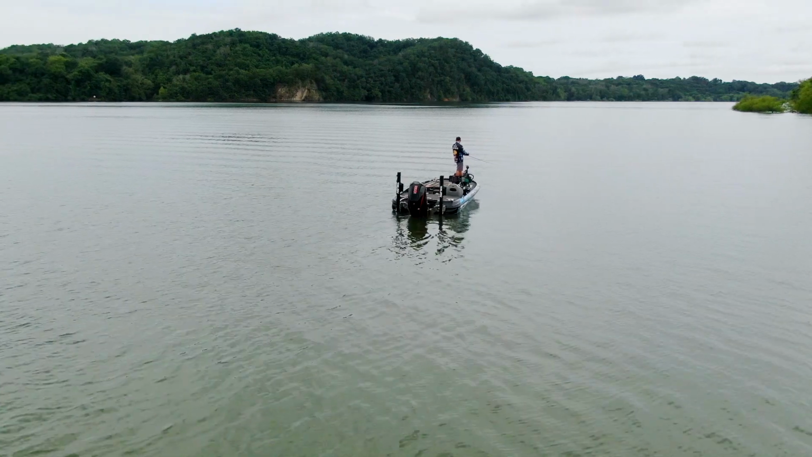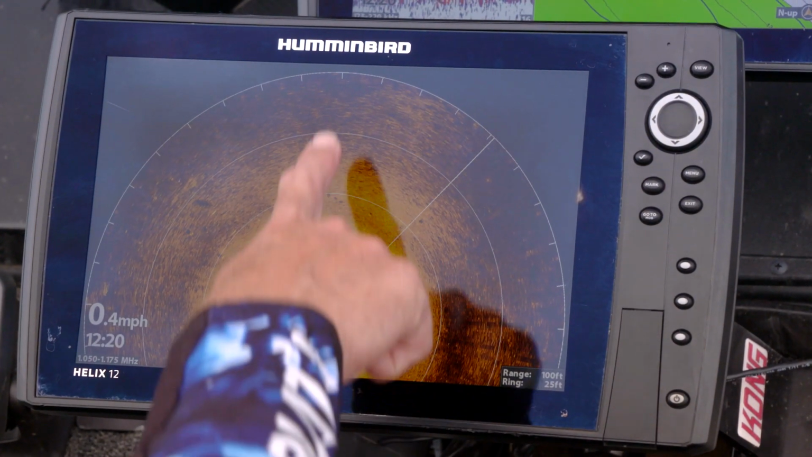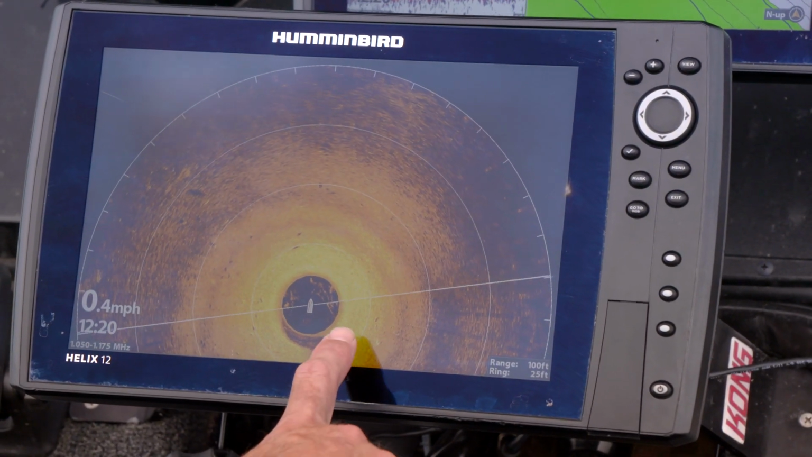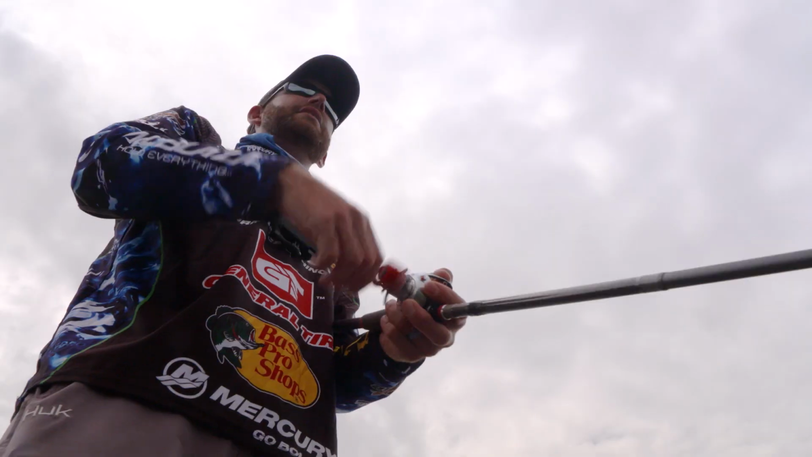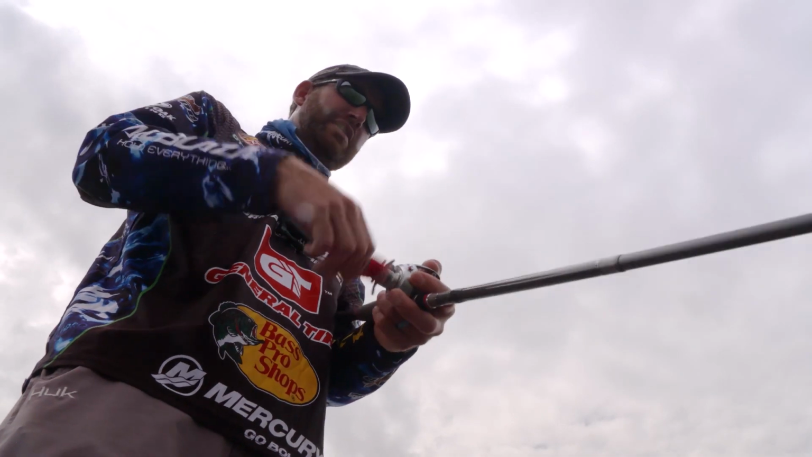So the way I have my 360 set up, I'm running a 100-foot range. So from the center to the outside is 100 foot in any direction. And then there's rings. There's 25, 50, 75, and then that 100-foot ring. That just gives me some reference to know just how far away I am from those fish at all times.